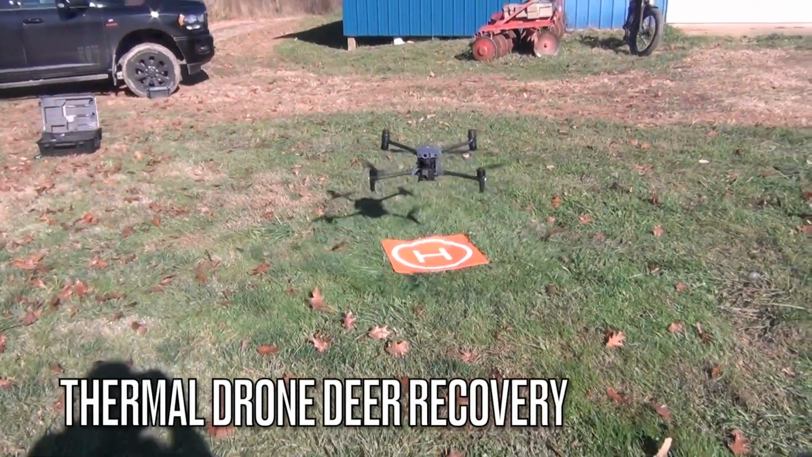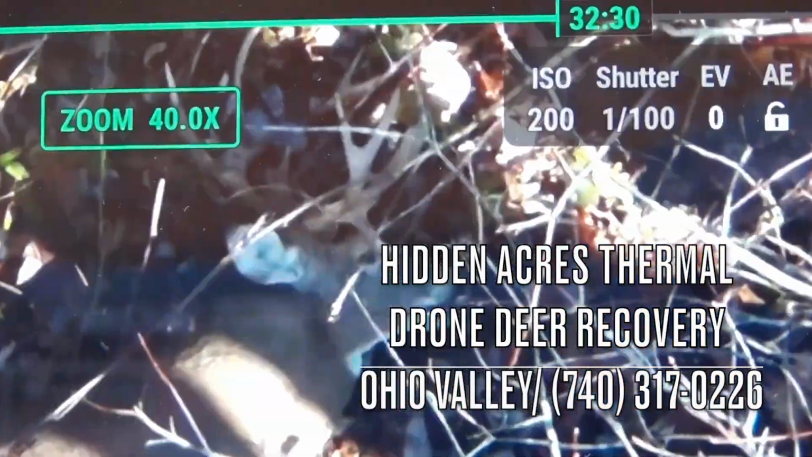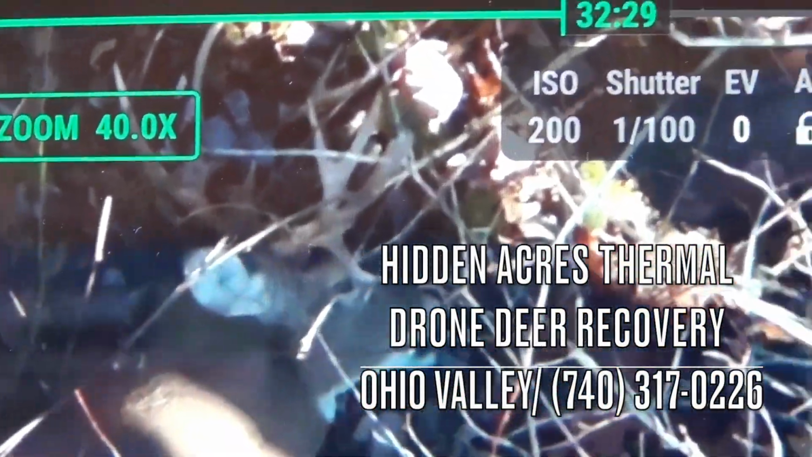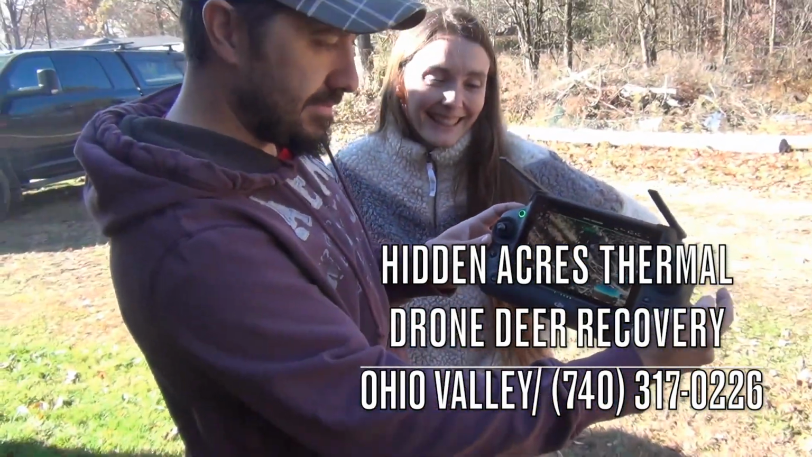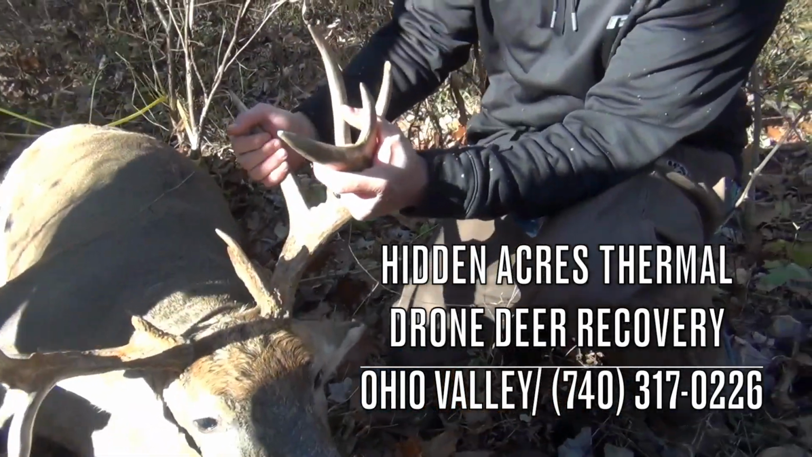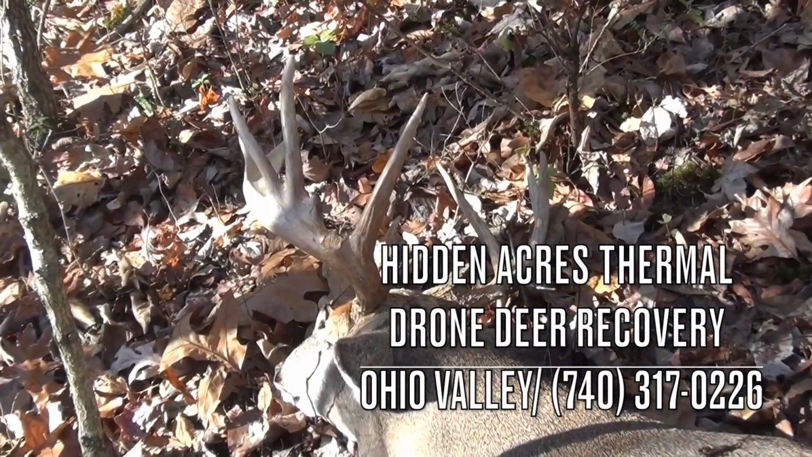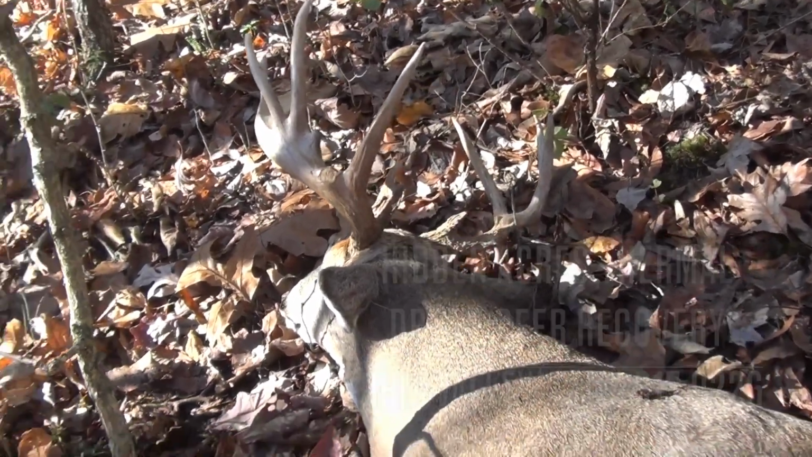Okay, here she goes. That's him. Is it? That's him. Yep, you can see that drop tine on the right side. Oh my. Go up a little bit. Wait till he gets here, he's gonna crap. Yeah, I could see this drop tine right here the way he was laying. I said, I know that's him. Unbelievable. You know, this was his core area for the last 5 years, so we knew he would be around.